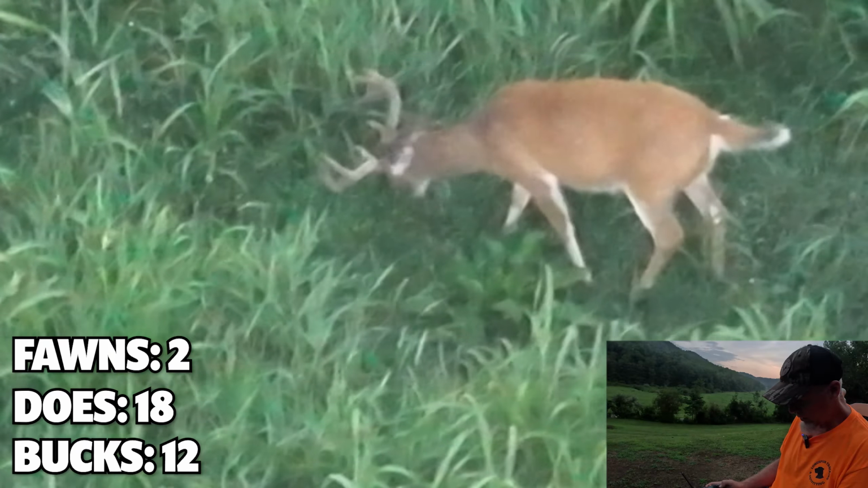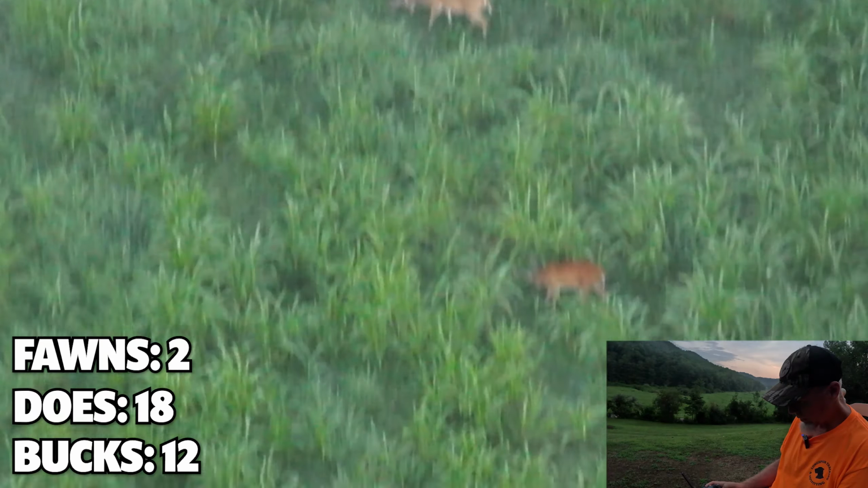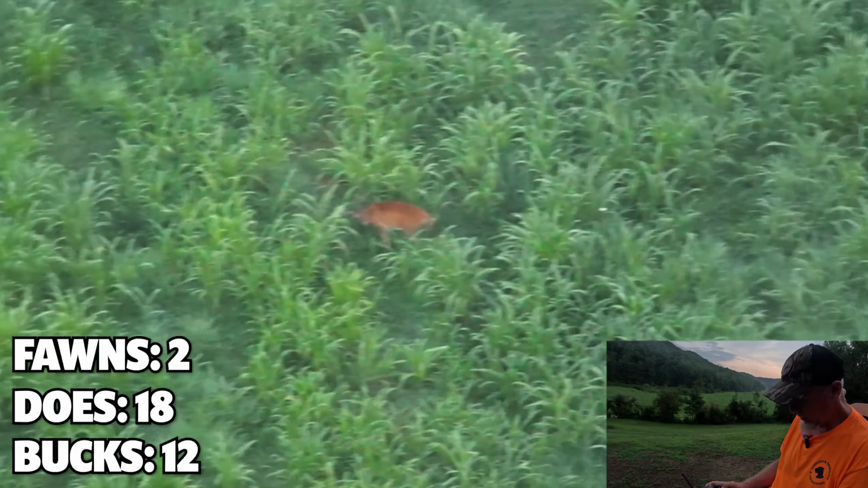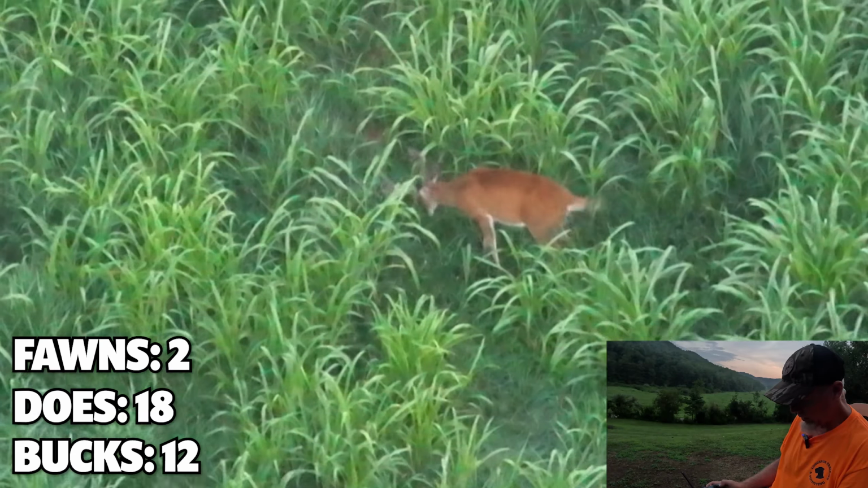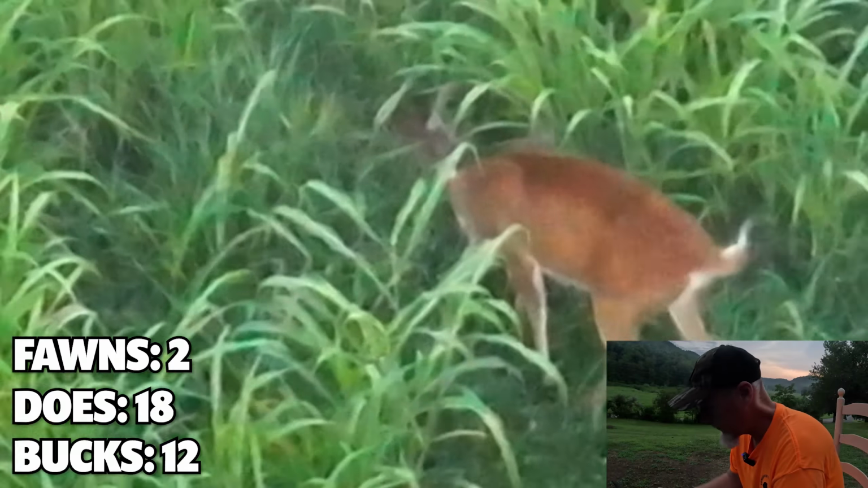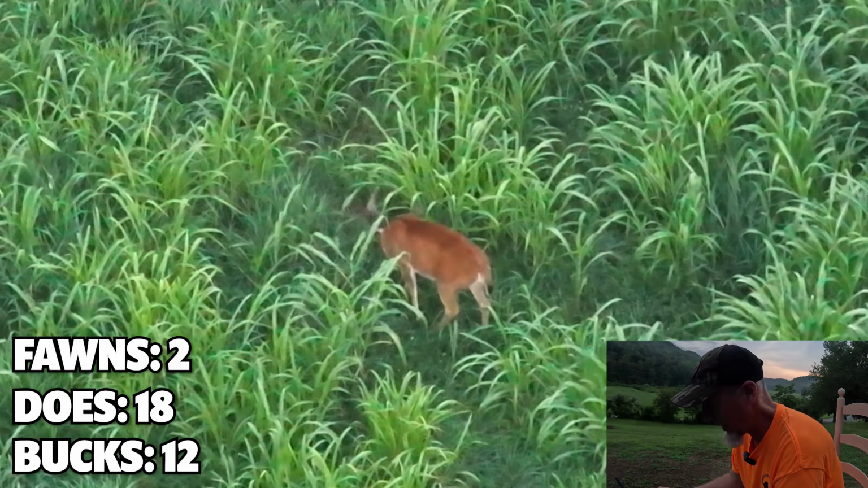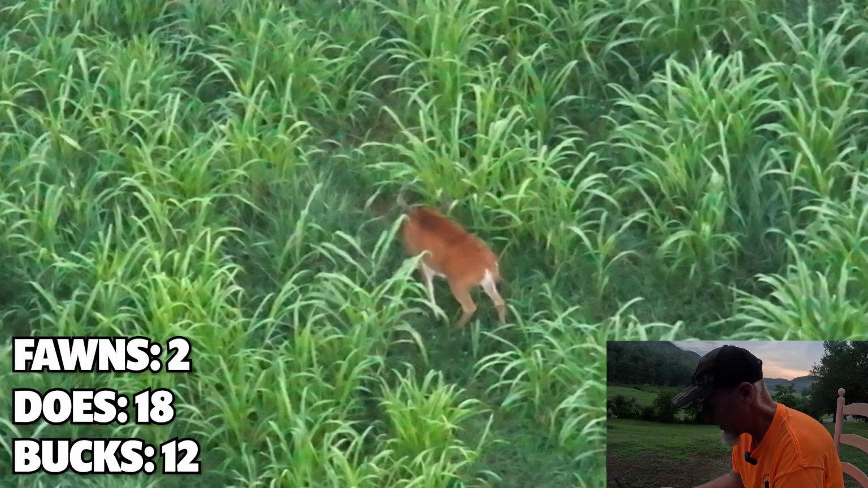And here's a buck. That's a pretty one. I just need him to lift his head a little bit. I'm telling you that he's borderline. But I hope he wouldn't come near me if I'm hunting. Oh, our gender reveal is having some success right now.